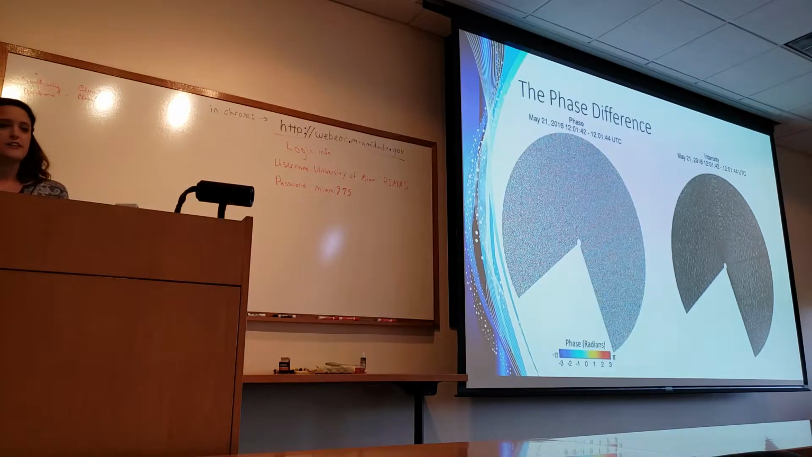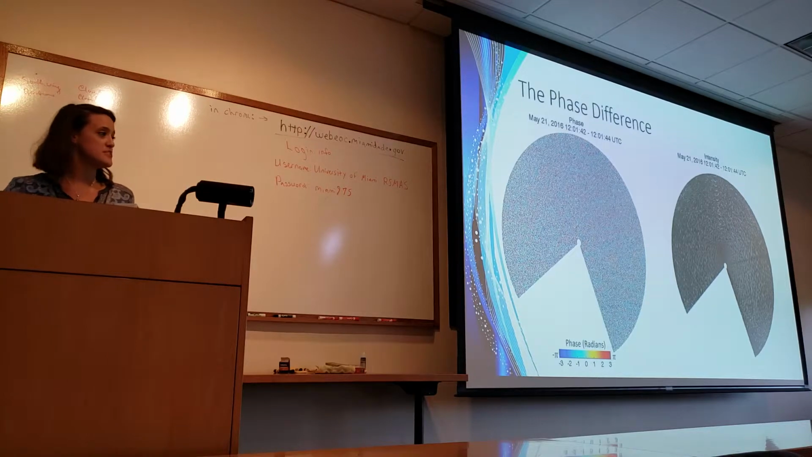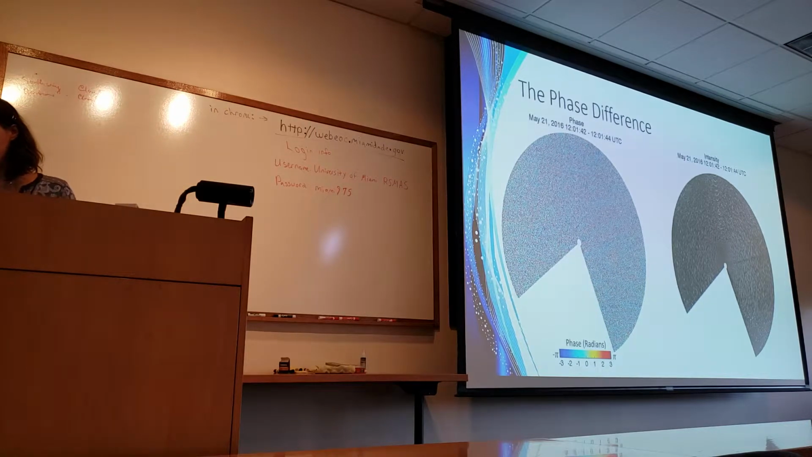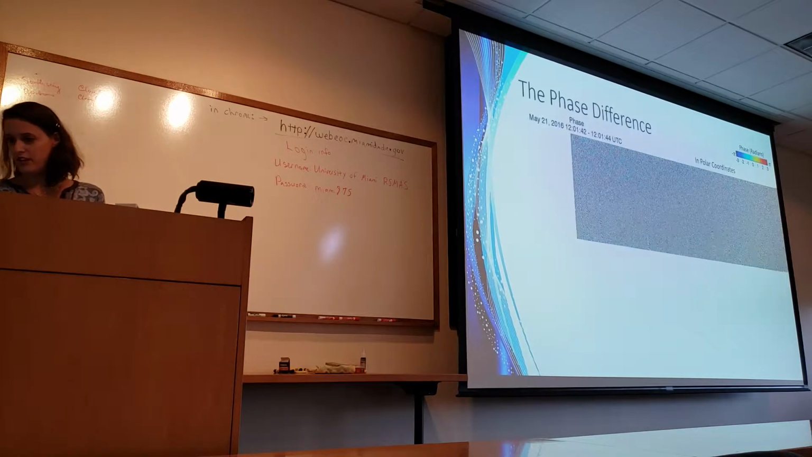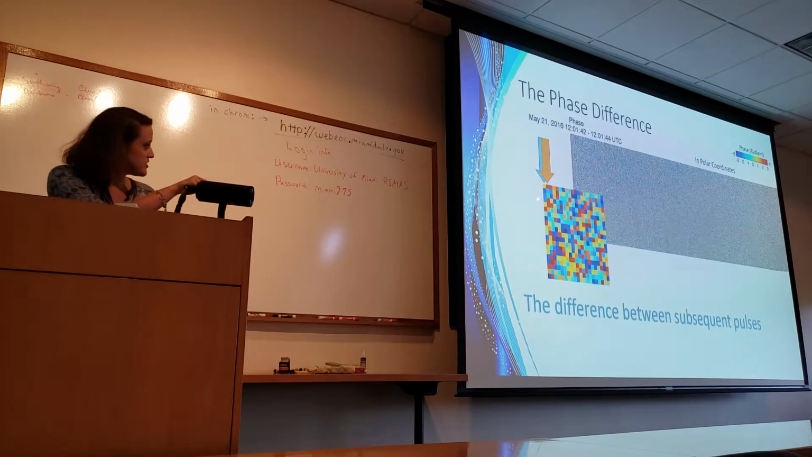However, if you take the phase difference between two areas that are looking at the same scatterers over a very short period of time, the phase difference is a very important measurement. So putting this into polar coordinates to get a better feel for it, and zooming in on this corner right here, we take the phase difference between subsequent pulses.